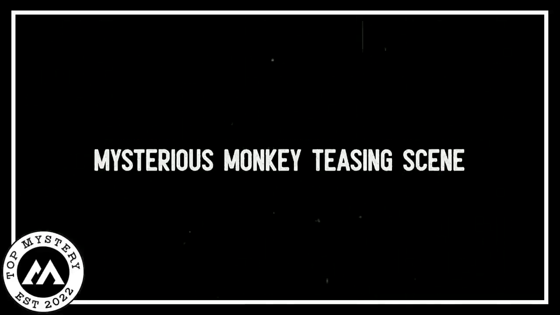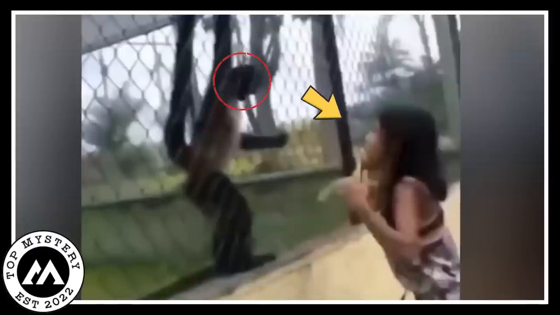Mysterious monkey teasing scene. In the daytime, a camera showed a strange picture. It looked like a zoo. Inside, there were black monkeys with dark fur. They had mysterious eyes. A girl stood by the rusty cage of these monkeys. She seemed both interesting and a bit scary. She thought she was the boss of this unusual place. Her fingers teased the air, making the crowd watching her impatient.